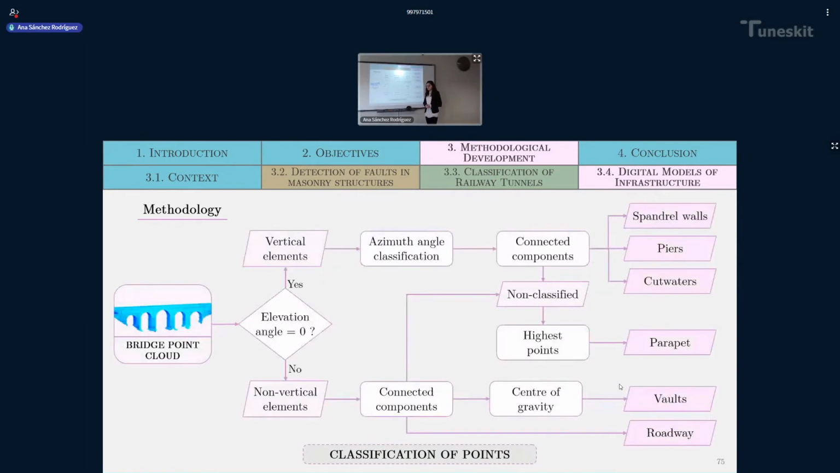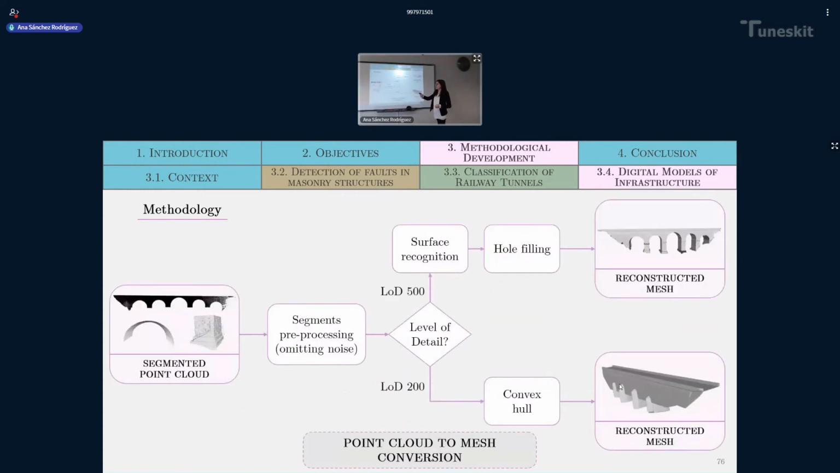This is the methodology followed for the classification of points. I will not spend too much time on this, since it is based on the one that I explained at the beginning of this presentation, although it has been improved to obtain better results. This can be further studied in the paper. But basically, it's based on the analysis of the orientation of each angle of the elements of the bridge.